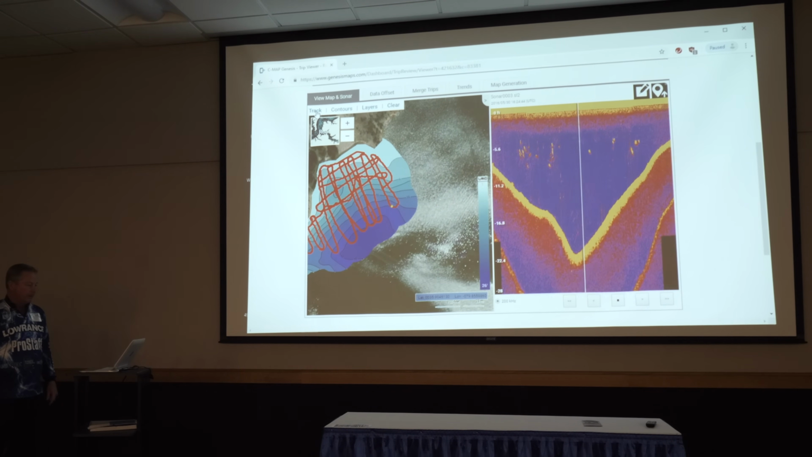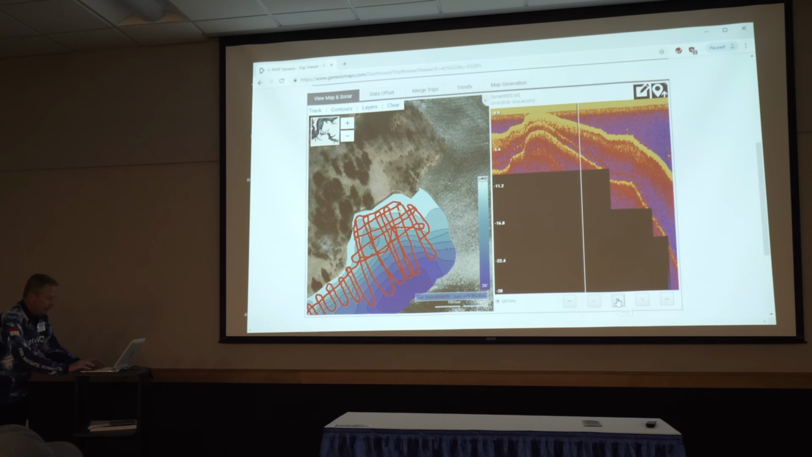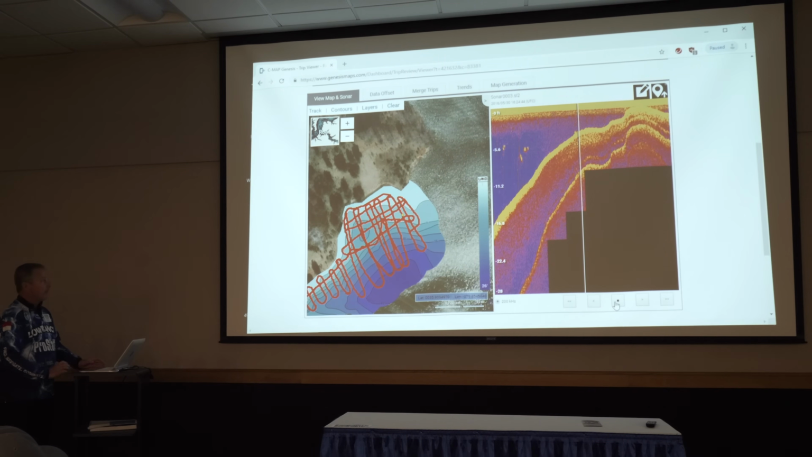See if you can see the roadbed. There it is right there. See where the cursor is?